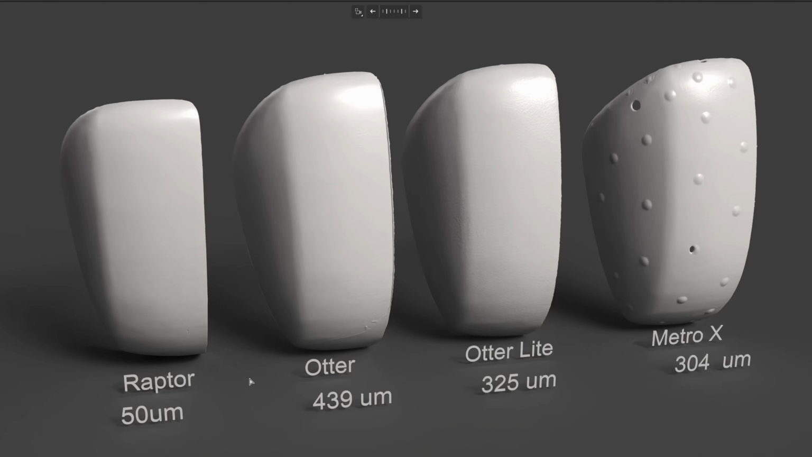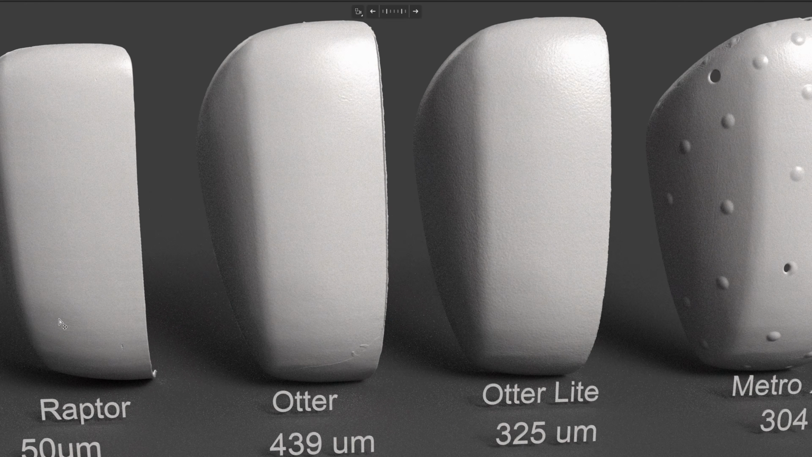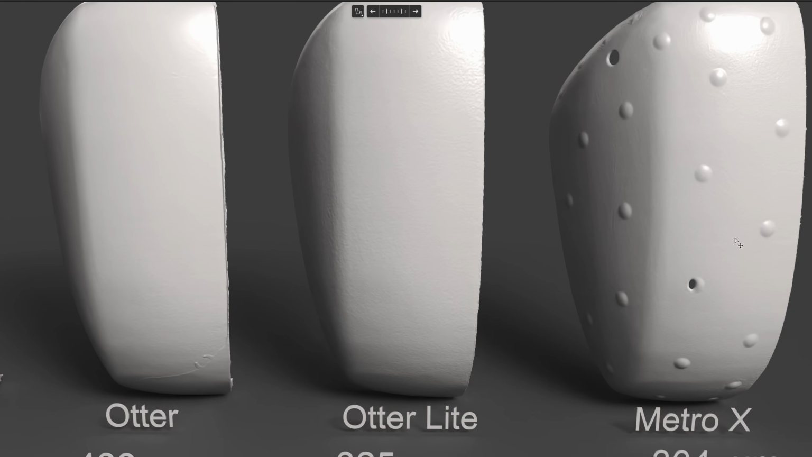If you look at the surface quality of the scan, the Raptor gives the smoothest surface. Next to that will be the Otter, followed by the Metro X at number 3 for the smoothness of the surface, and the Otter Lite gives the roughest.